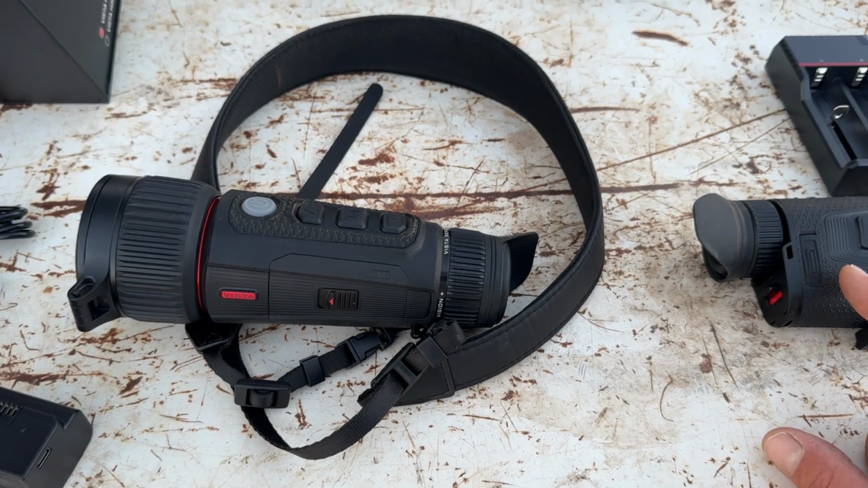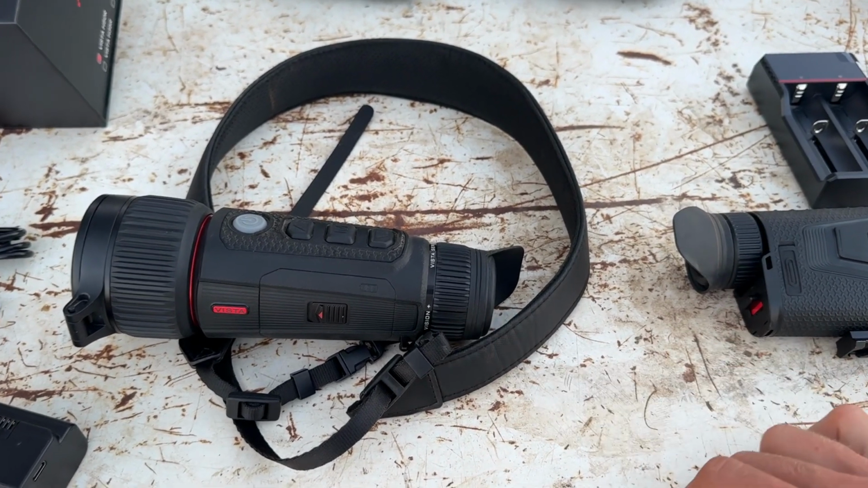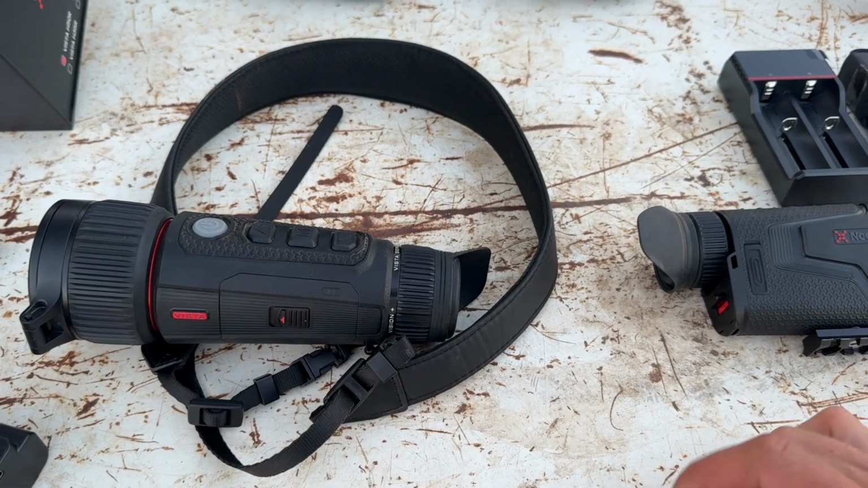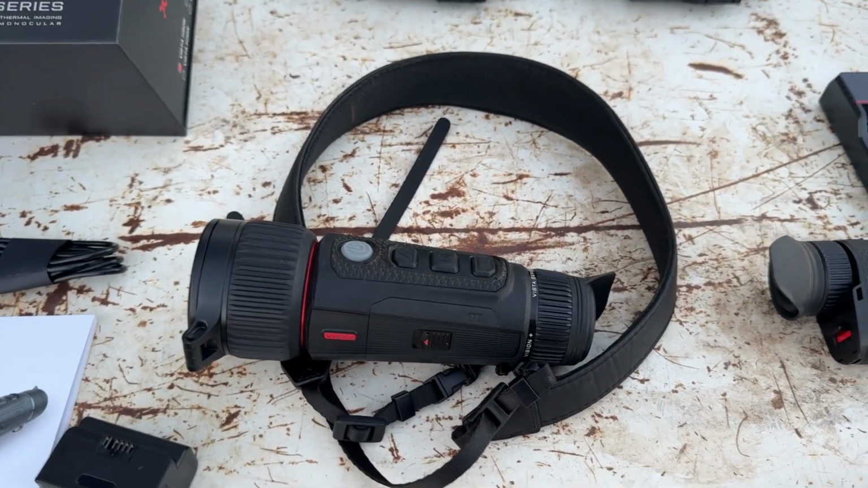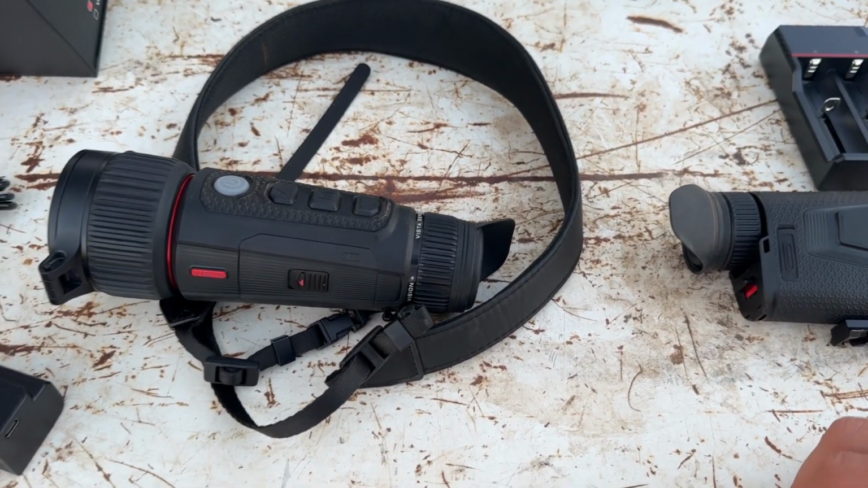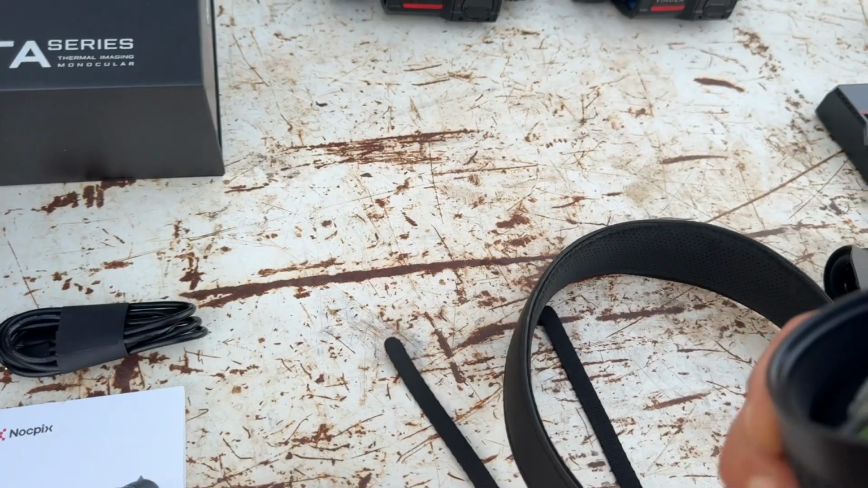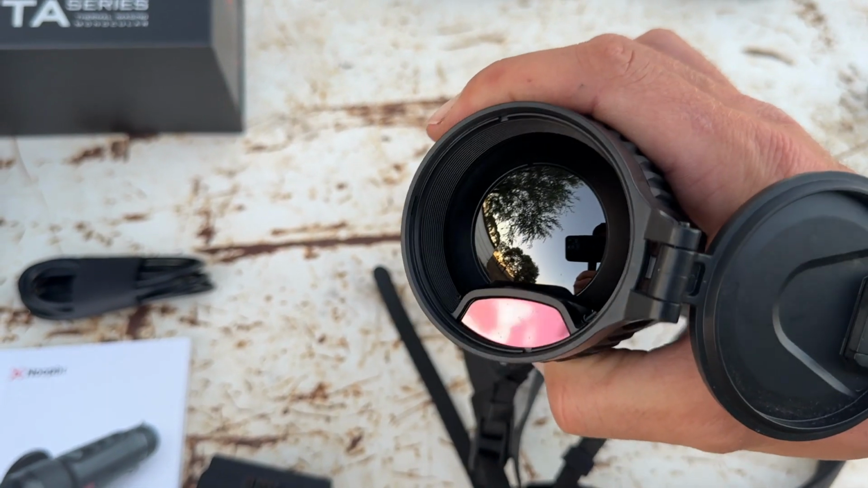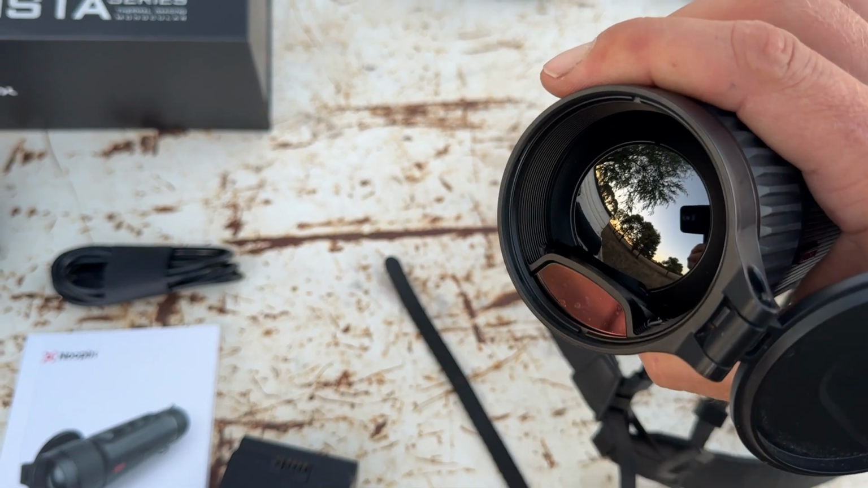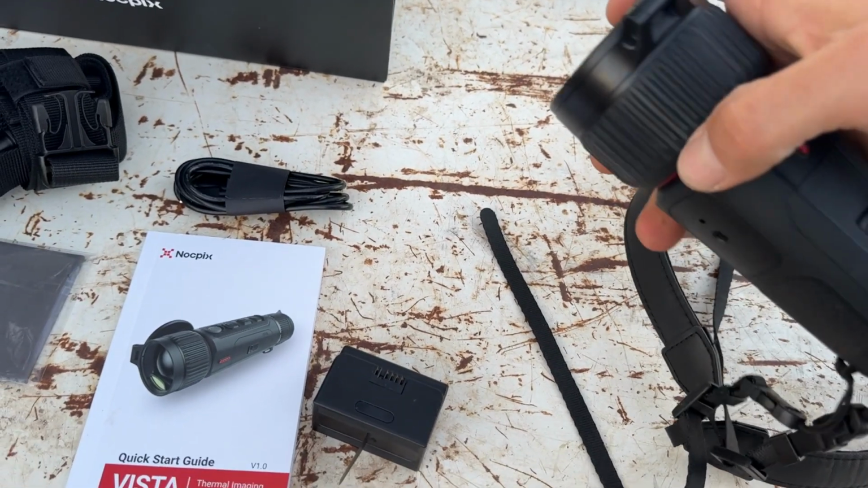So they've both got 640 by 512 sensors, and they've got the AI enhanced image, so they really make the image stand out. They have a very nice picture in them, so I really like that about them. But this one here is the same as on the Ace scope. It's got the built-in laser rangefinder on the front there, which is quite a nice little unit.